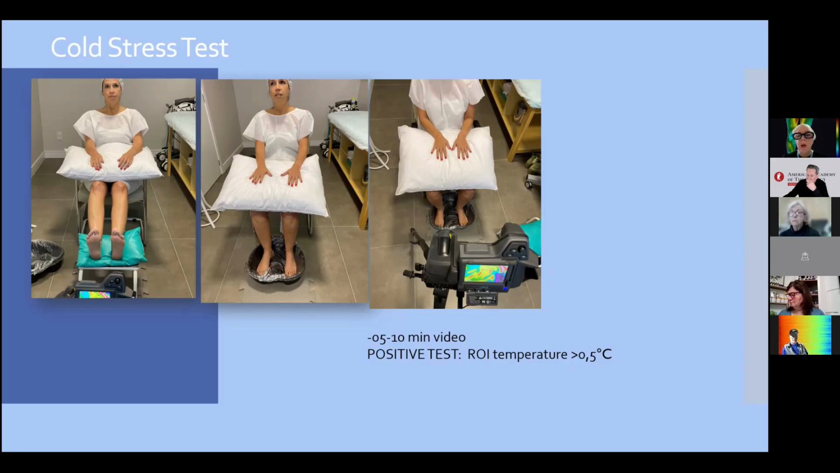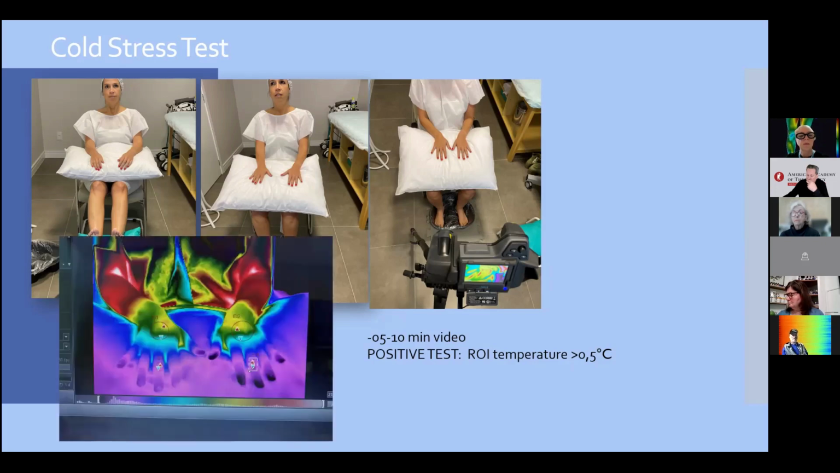For example, we use this before treatment in complex pain syndromes. We can use video, or you can take serial photos each minute, for about 5 or 10 minutes in a complete test. So it's very quick to do this.